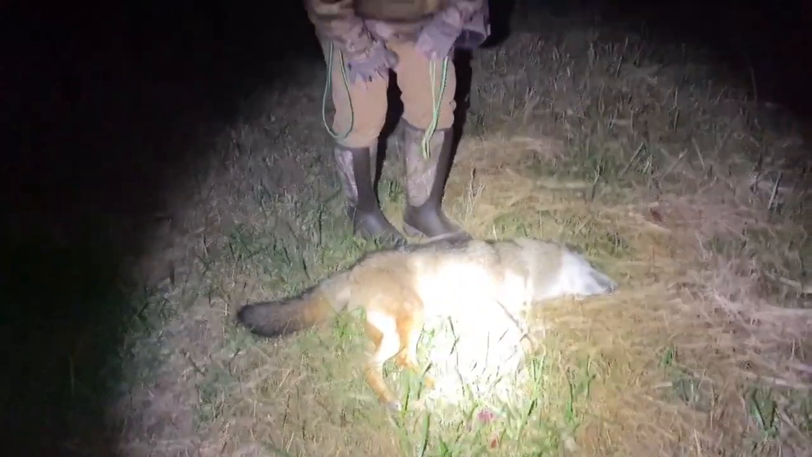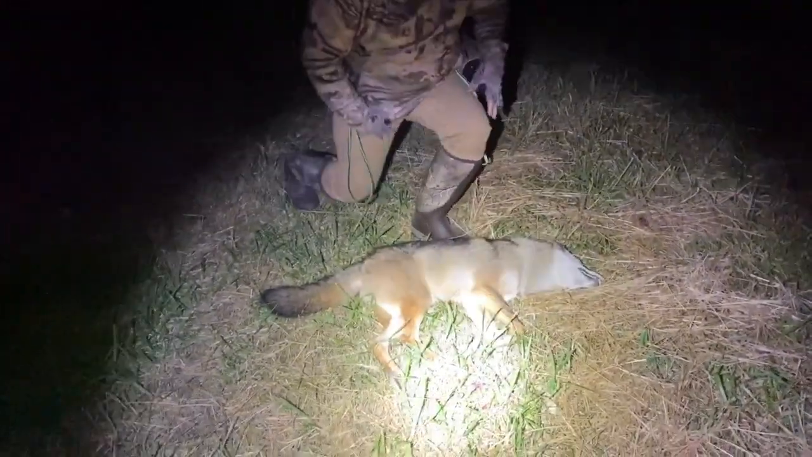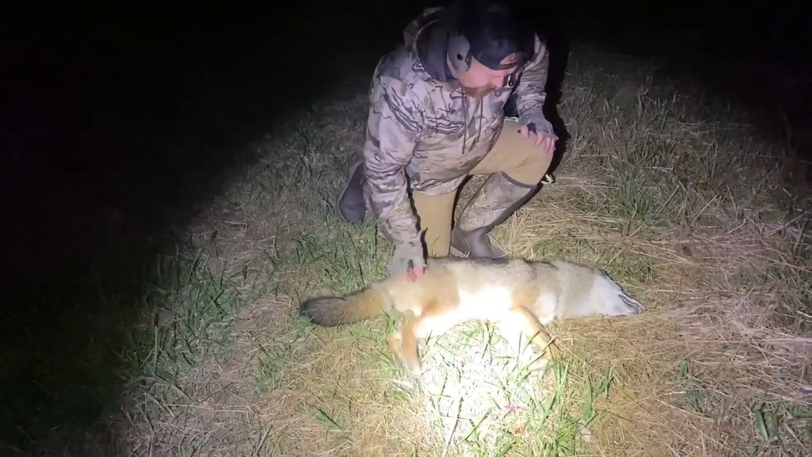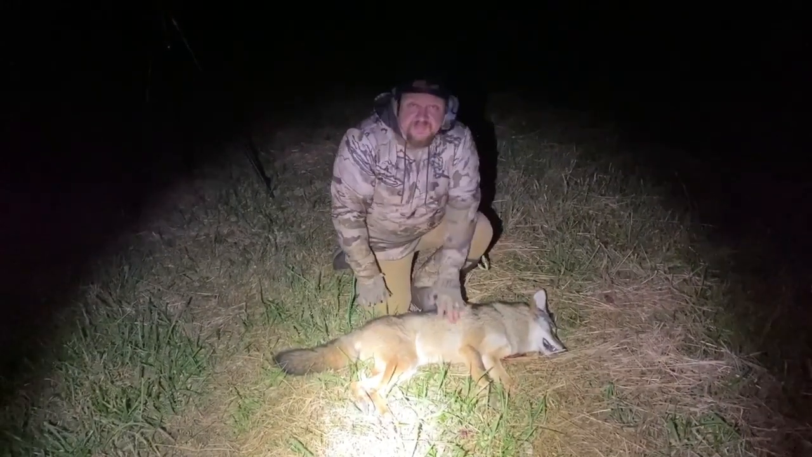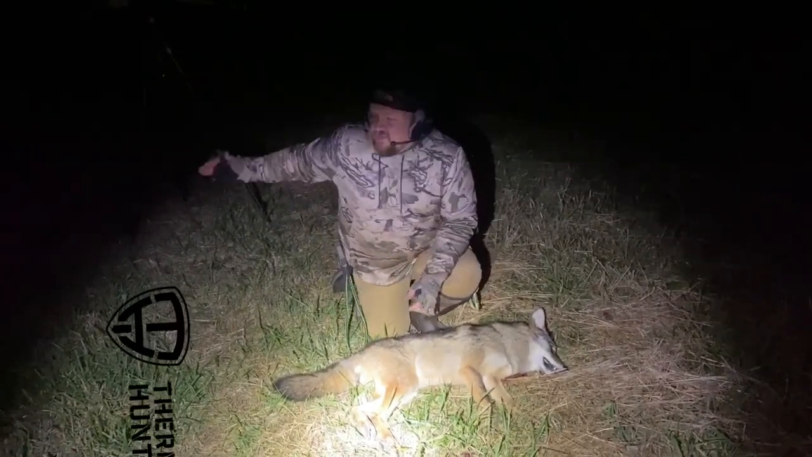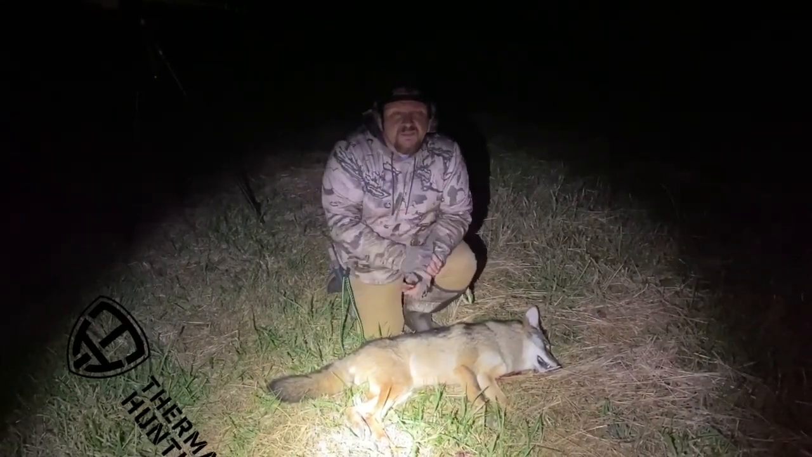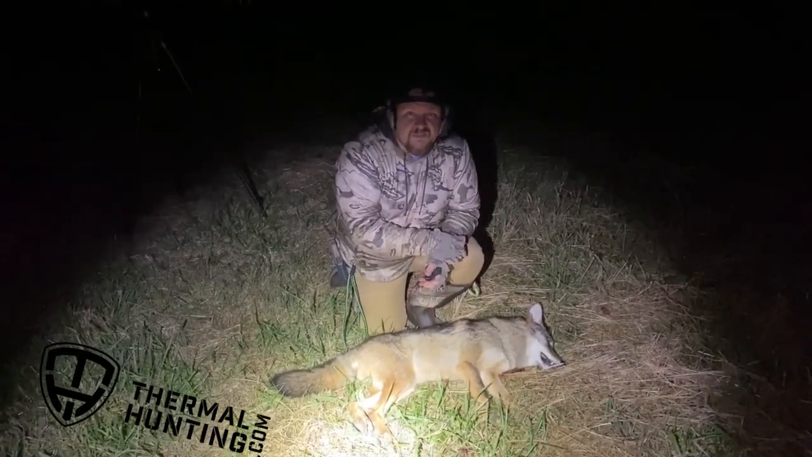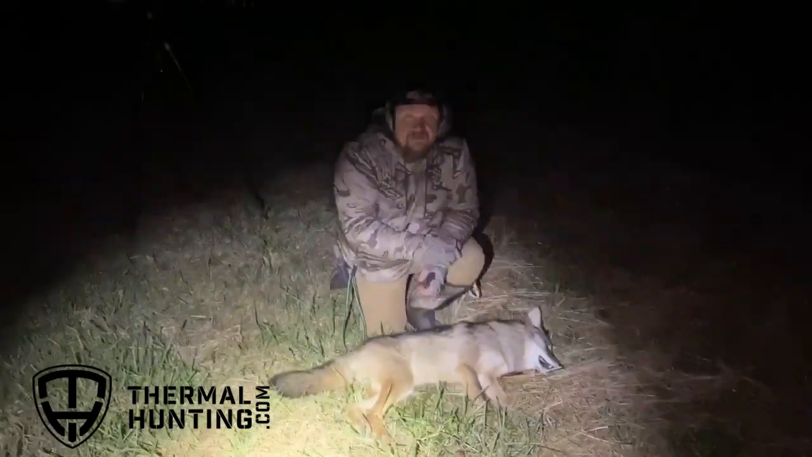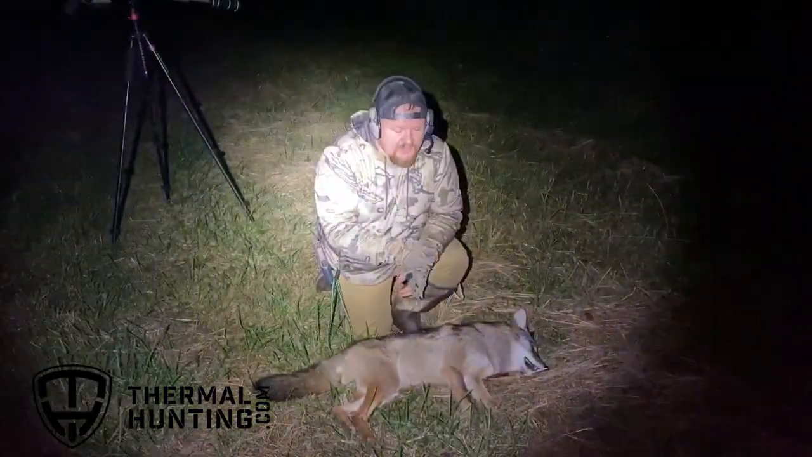Let's see what this one is. Male or female? That's a pretty good size one, too. Male. I'll tell you what's interesting about this coyote right here. First of all, it's further than I thought it was. There's a little dip here. What is it, 250, Jamie? Yeah, I'd say about 250. 250 yards.